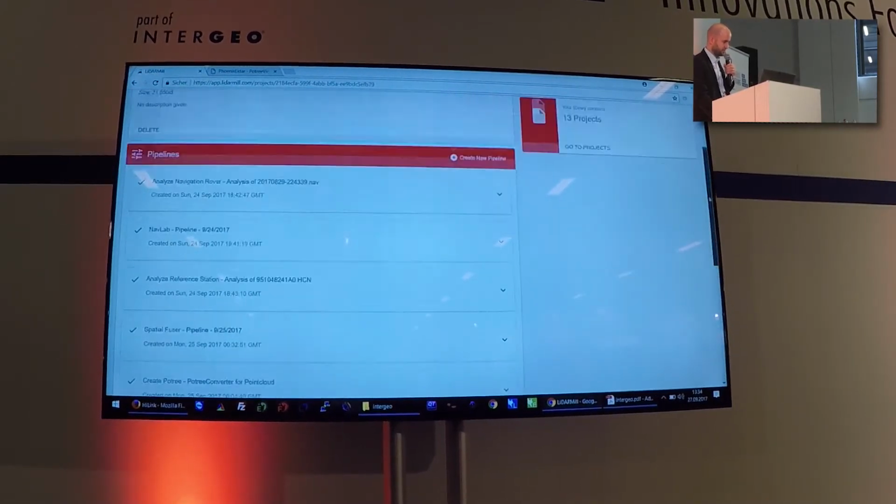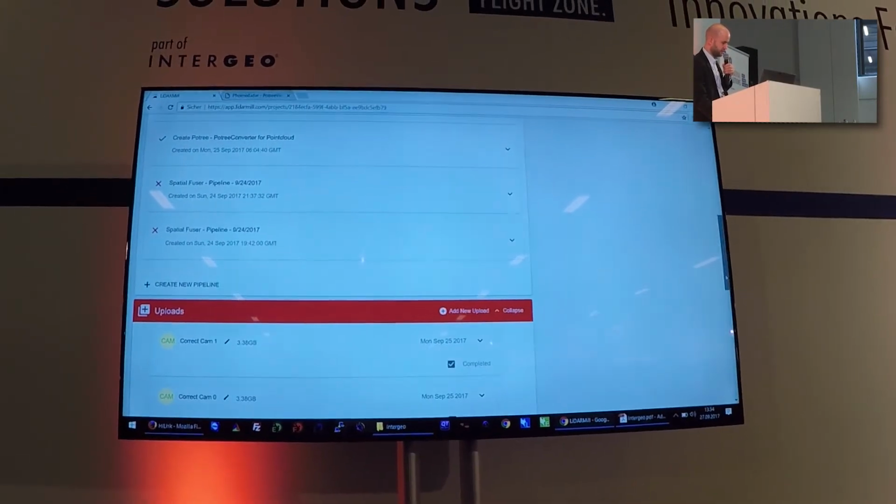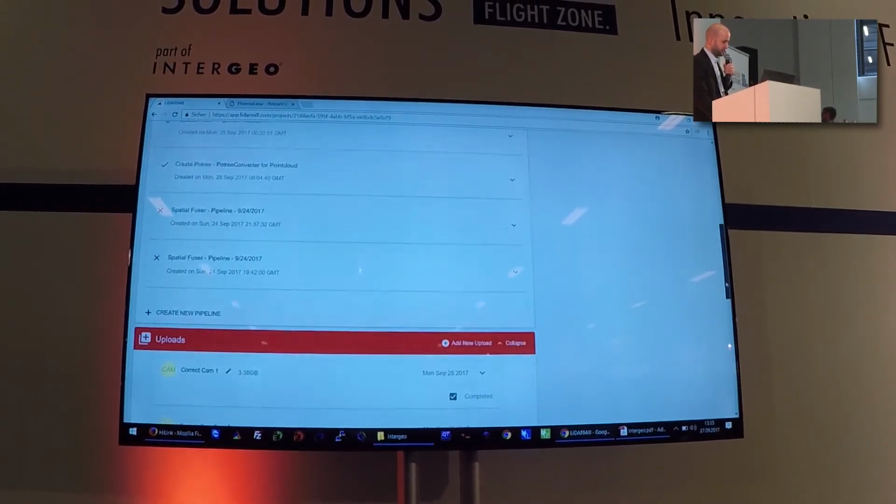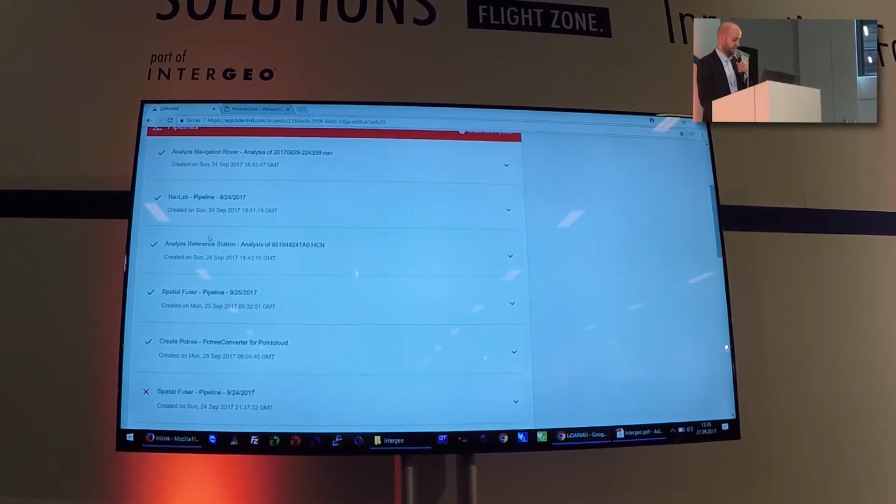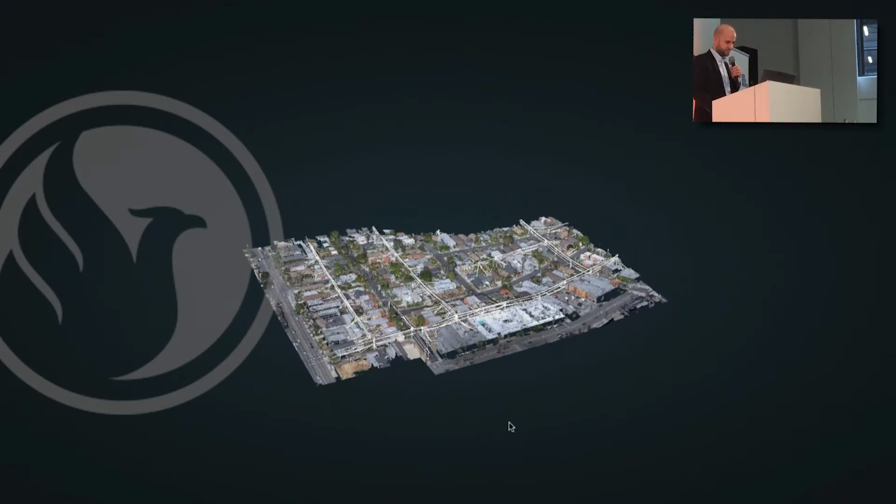Yeah, so this is a classic project. What happens is that you start uploading your data. In this case, it was a reference station, rover navigation file, camera files, and LiDAR data, and that gets processed using pipelines into trajectory and point cloud. This is an example of a point cloud that we generated.